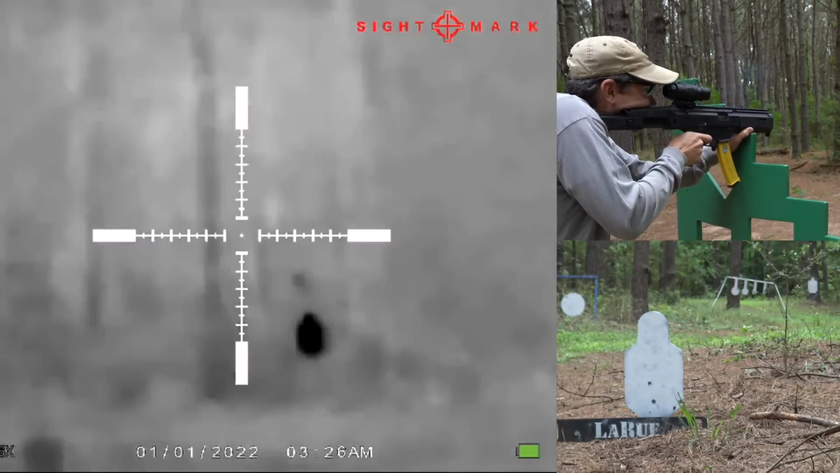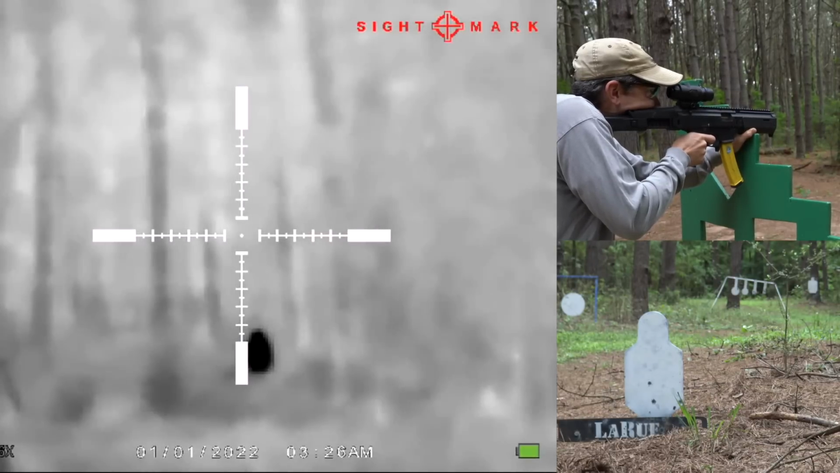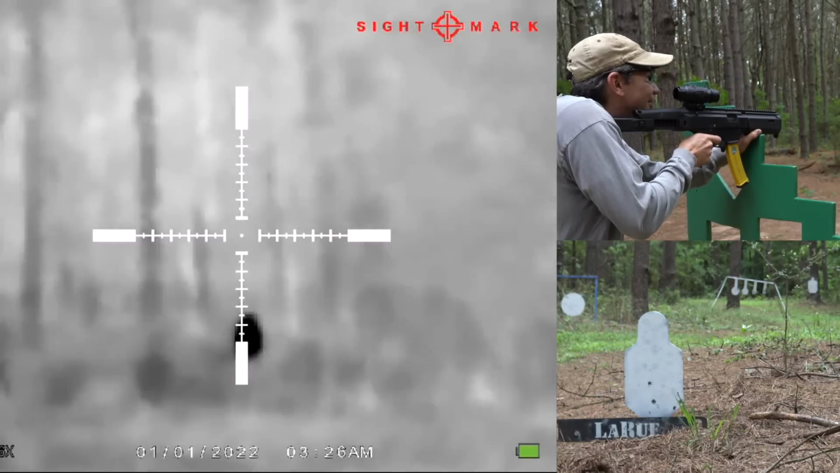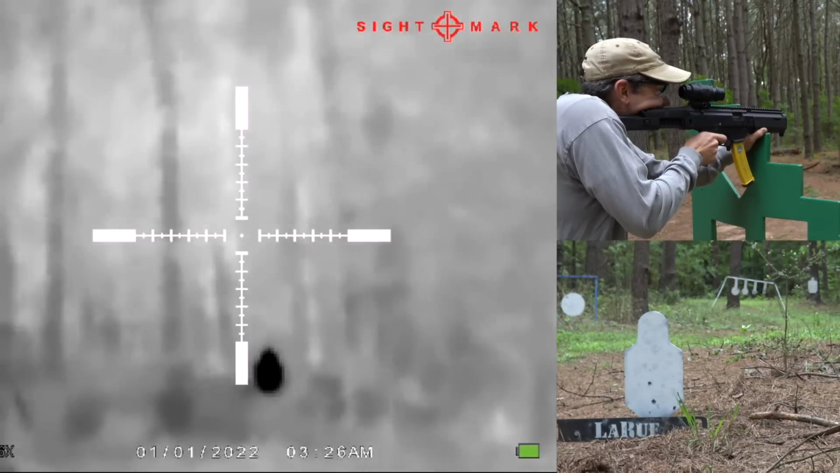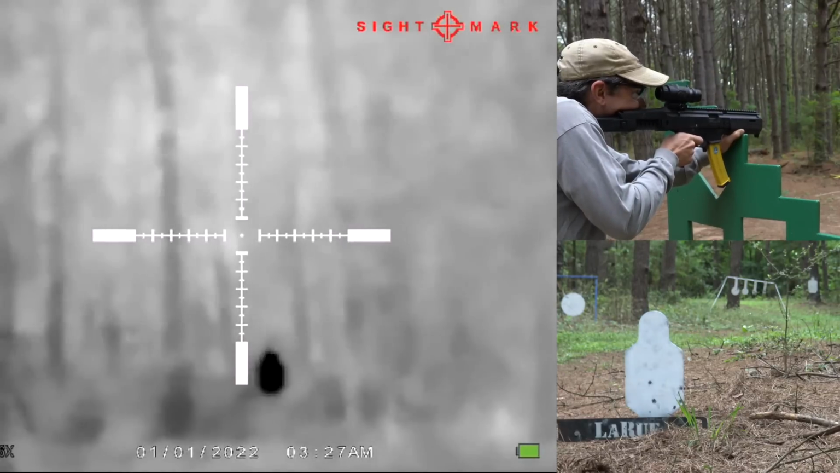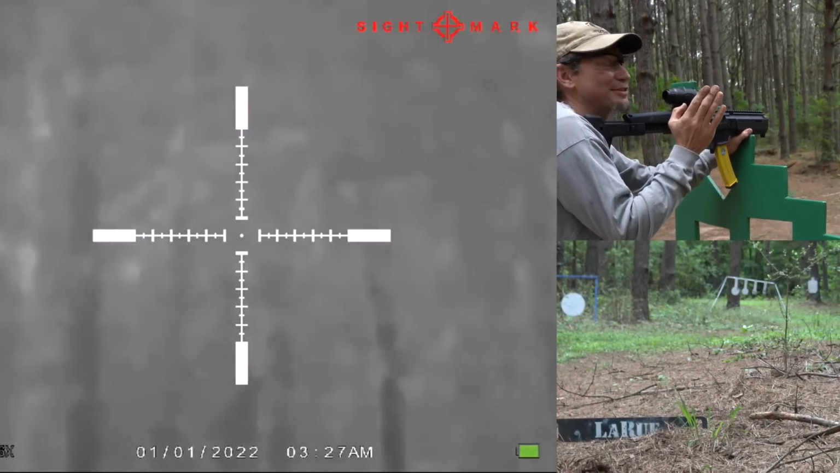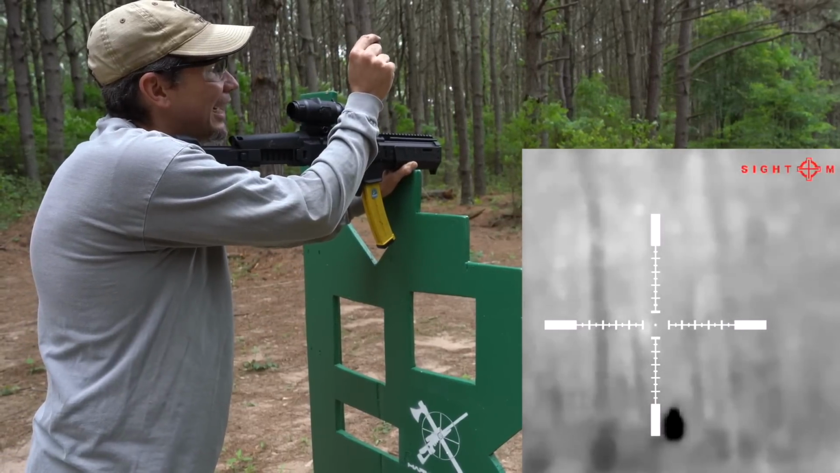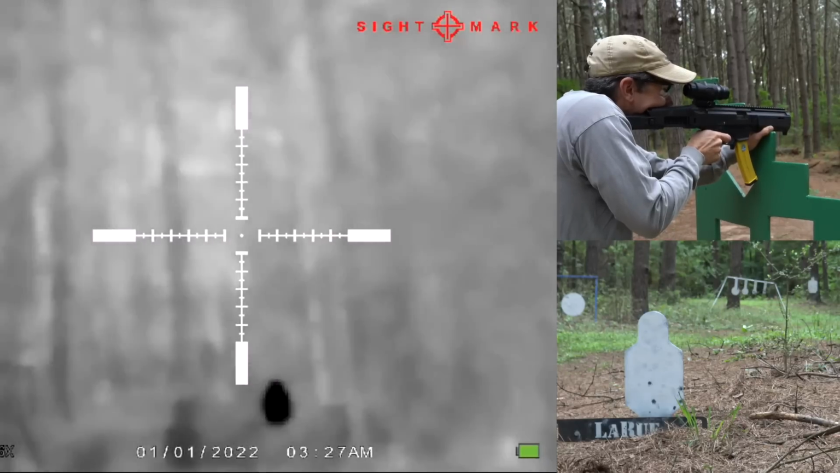Hit something. There it is. That looked good. I think it may be dropping even more than I think. There we go. Okay, I couldn't have done it without the trace though. It's like artillery, because you can see how high that bullet is and what it's still dropping into to reach that target. Gosh, it dropped so much.